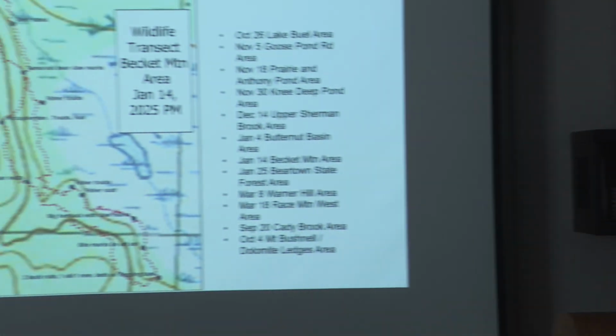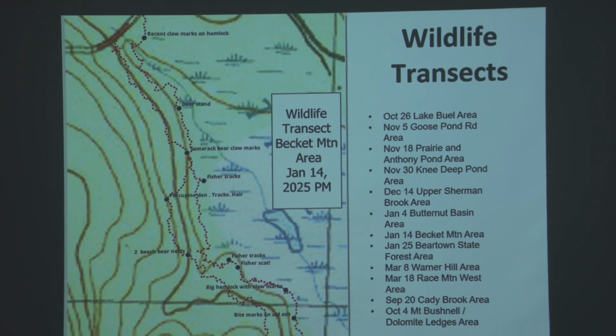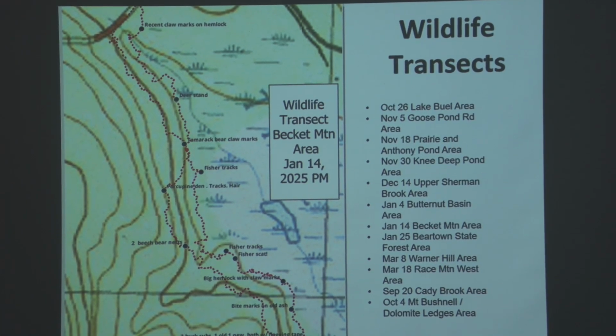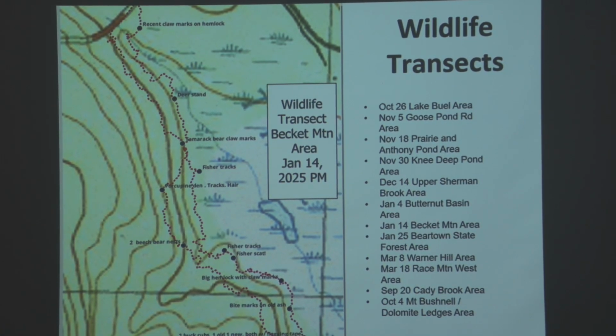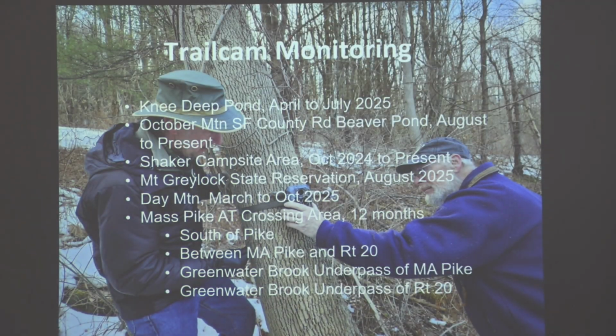So clearly there were a lot of deer, bear, and fisher in this area, and I think we saw some porcupine, but we don't see it right off. So we do 10, 12 of these a year. You see the listed ones here from the last year or so, and that pretty much covers from the Vermont border down. We still have some areas we haven't done a transect in yet, but we're getting to the point where we're going to start going to new places.